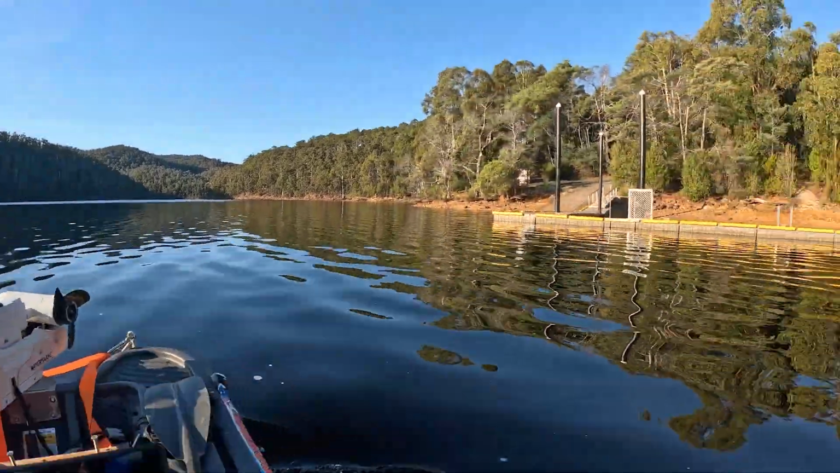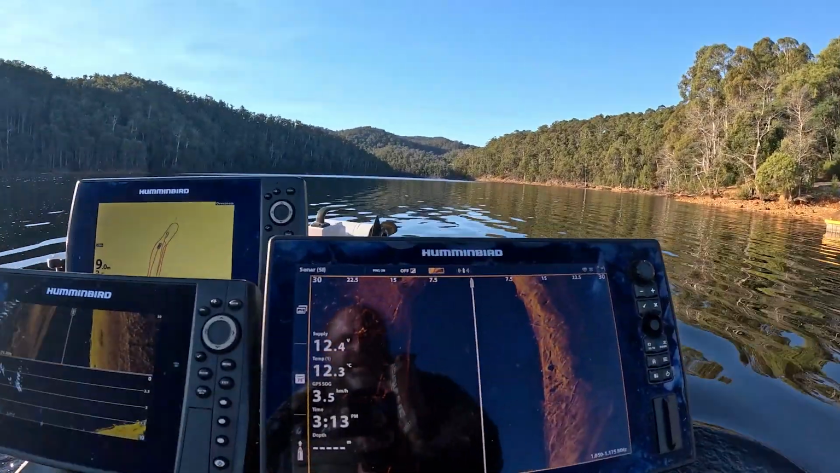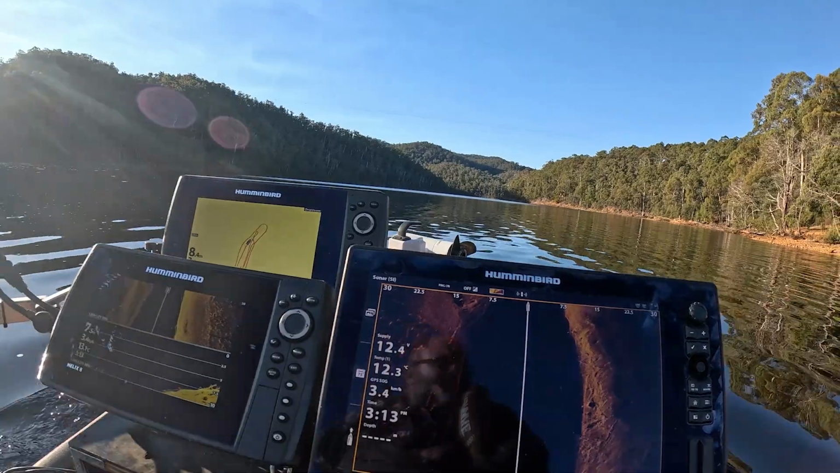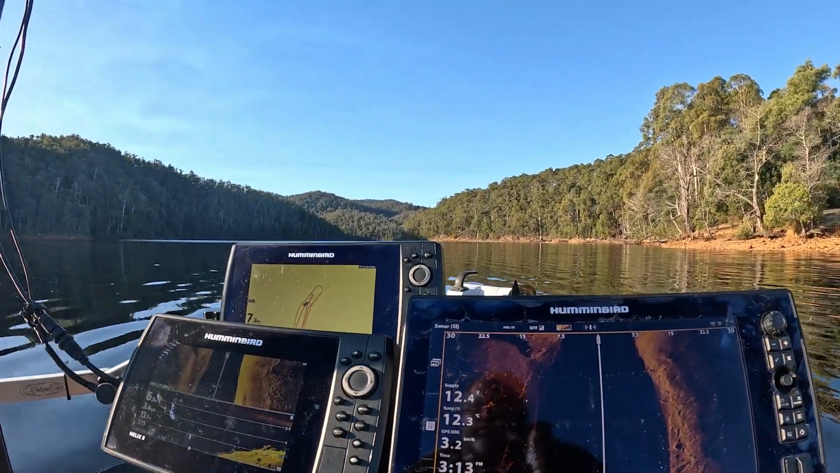What I might do is go into this boat ramp here and actually head out from it, just to see, just spin around and do it that way.